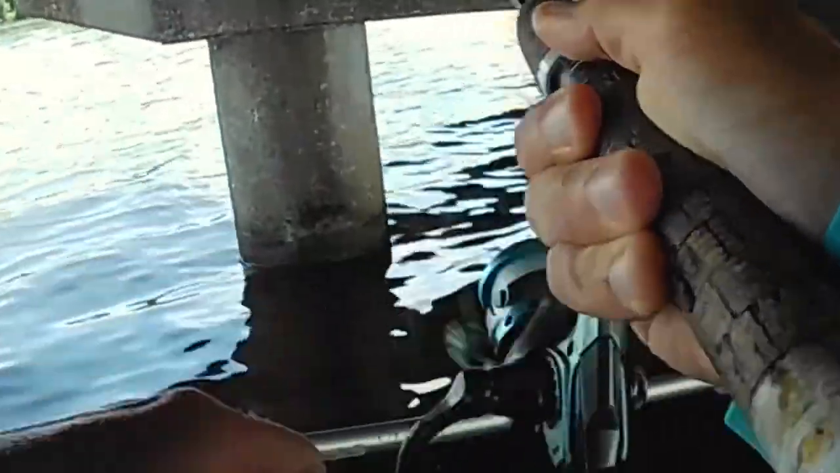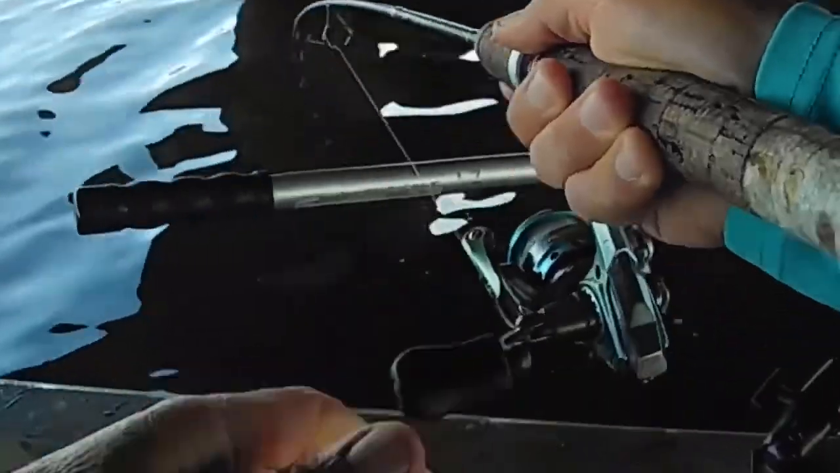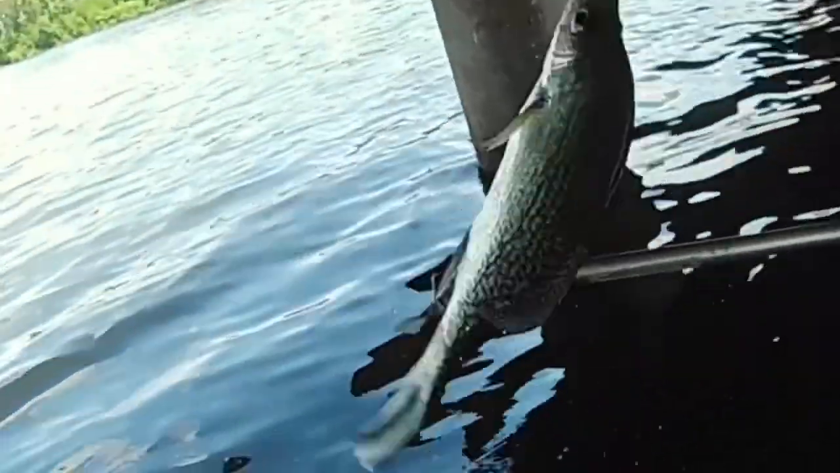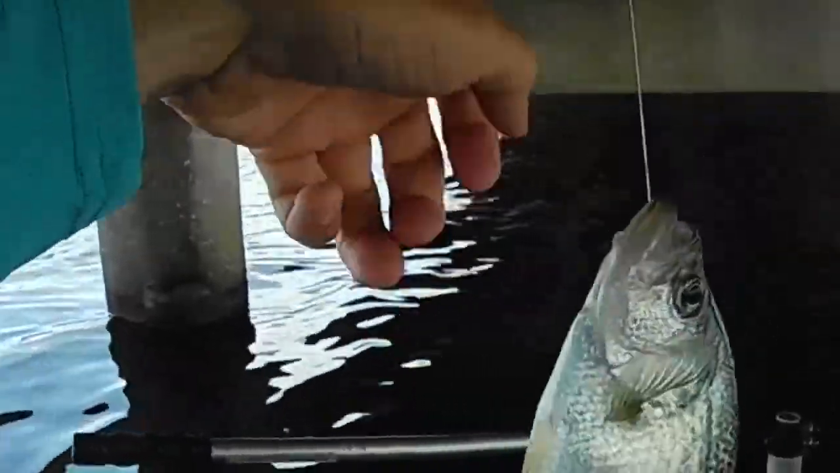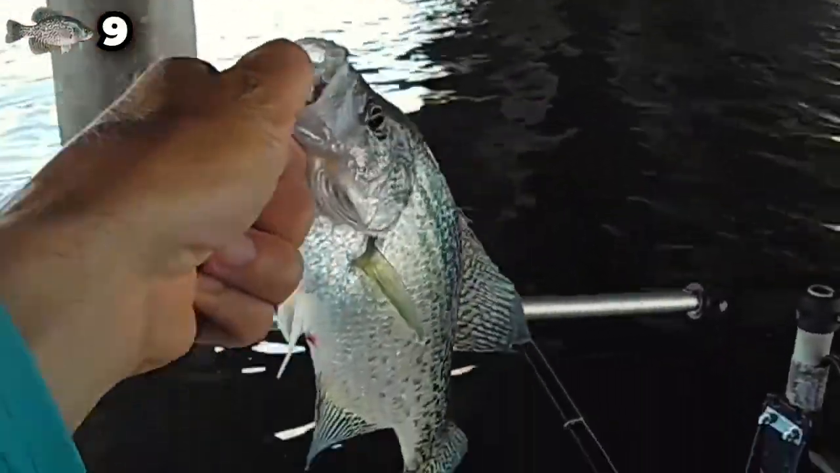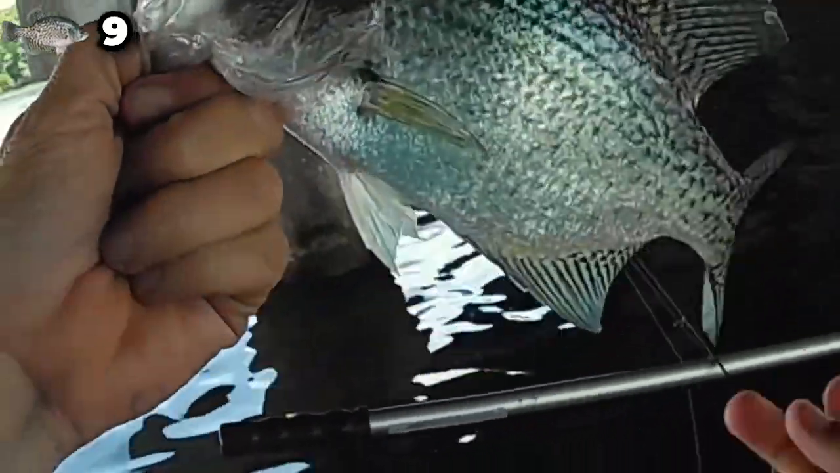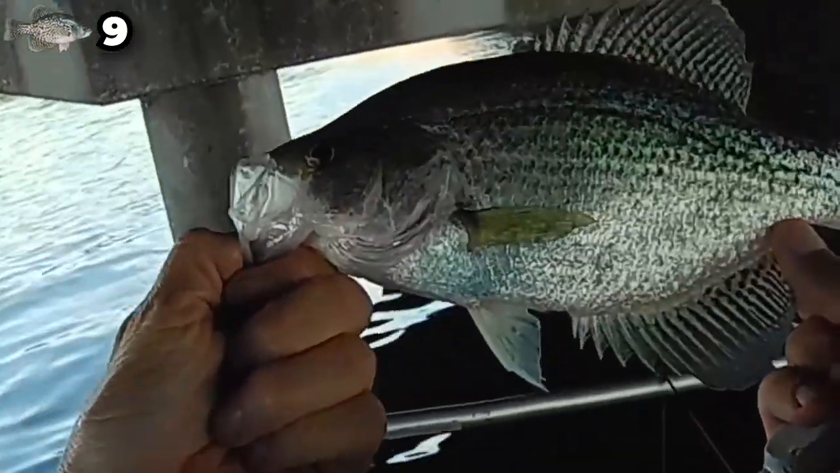Golly, I mean, every cast I throw it out there, one's got it. Nice. There you go. That's another good one too, man. A good keeper. Any of the keepers are good ones to me. Hey. Not bad.